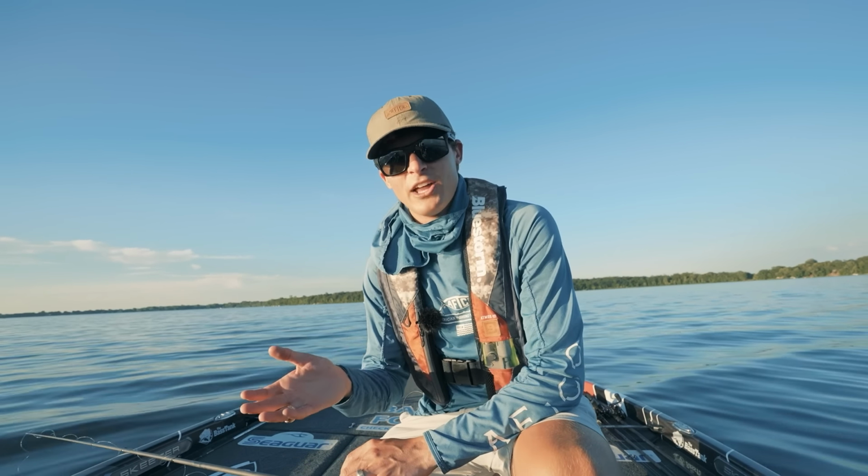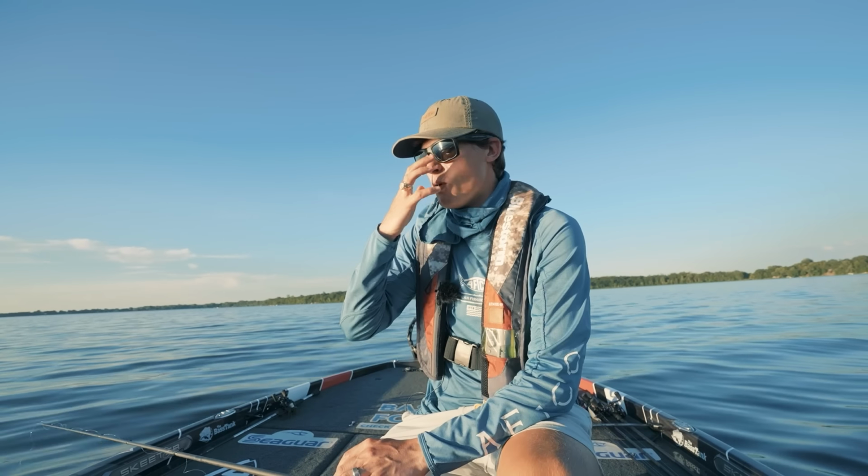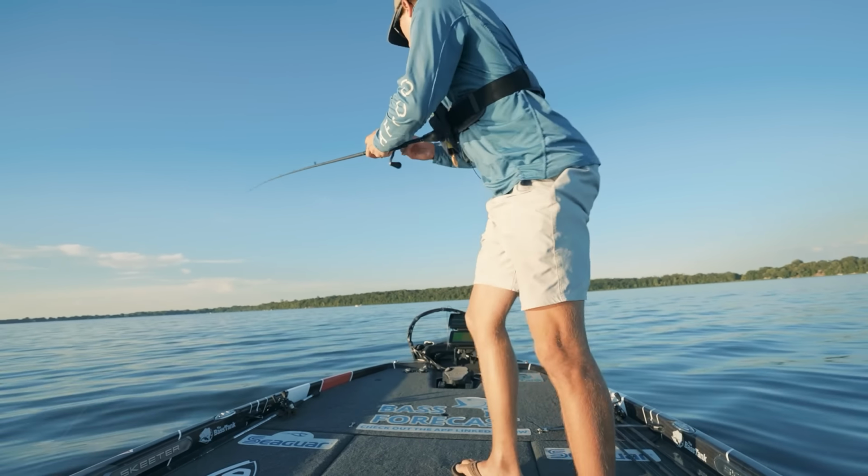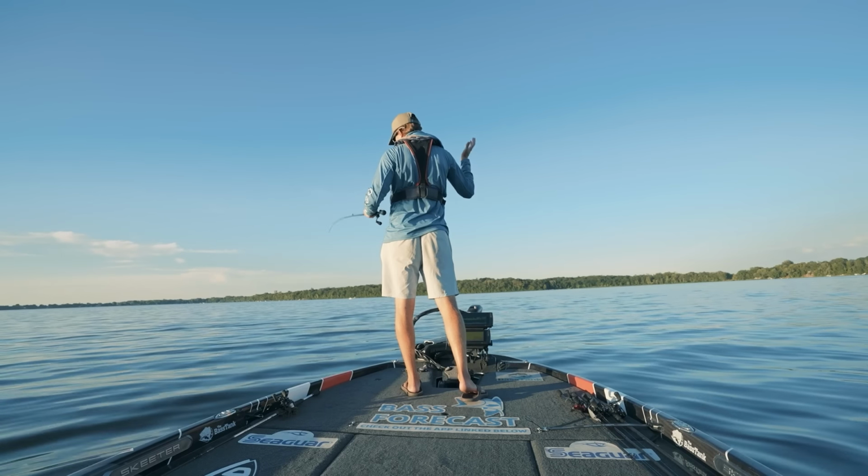I guess maybe not more than ledges, but they will definitely school up, and marking a waypoint is sometimes the only way to really know exactly where you were. So hopefully we'll catch a few more. We'll see. Maybe not, because that's just how fishing goes.